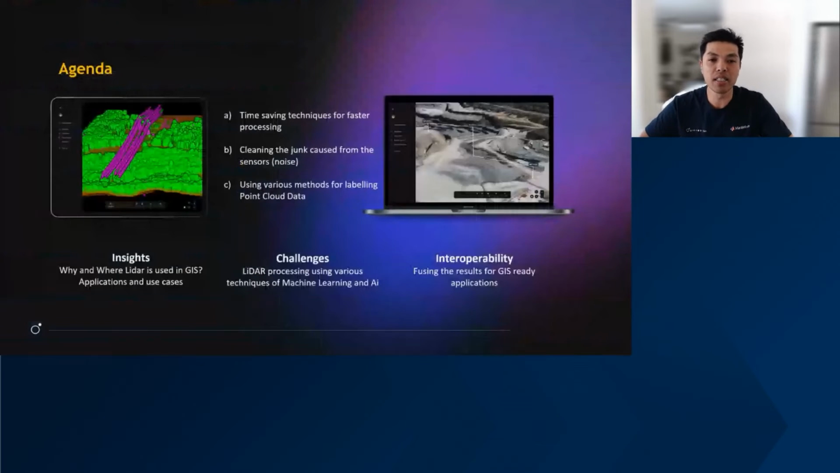Now, the three agendas that I'll be talking about today will primarily be on these three. The first one will be insights. Why and where Lidar is used in GIS, the applications and the use cases. Also, we're going to be touching on the challenges with processing Lidar and the various techniques that we've used through our experience on processing large amounts of data like Lidar point clouds.